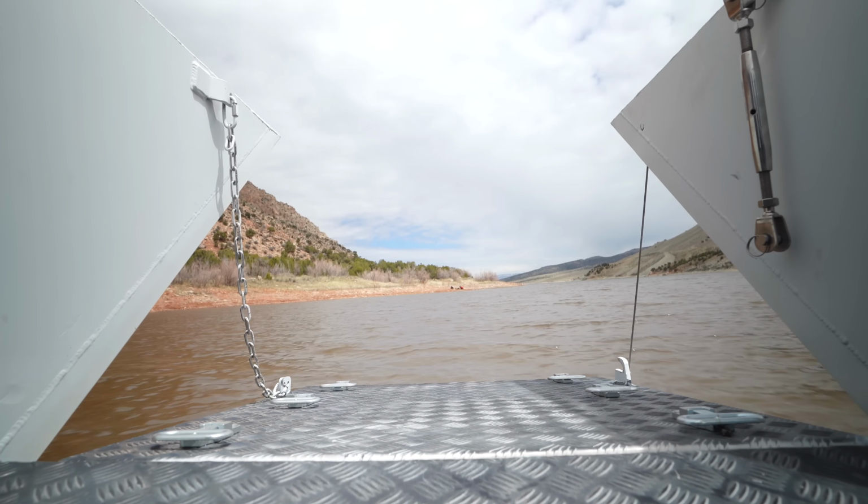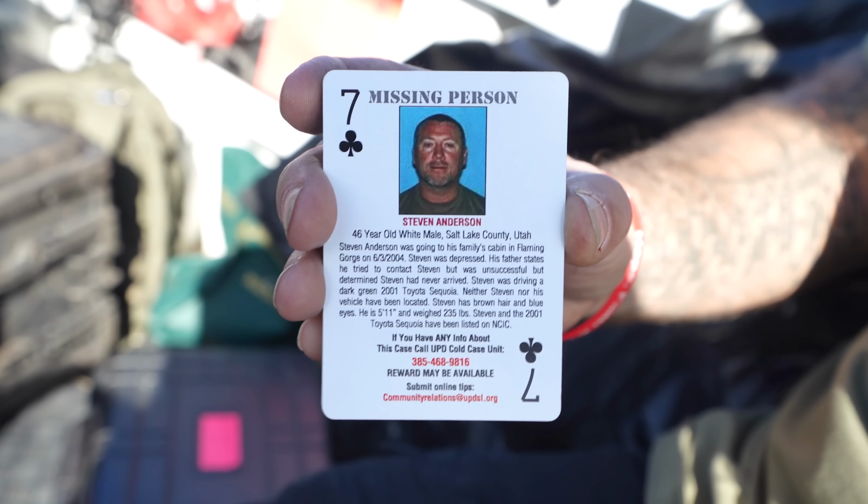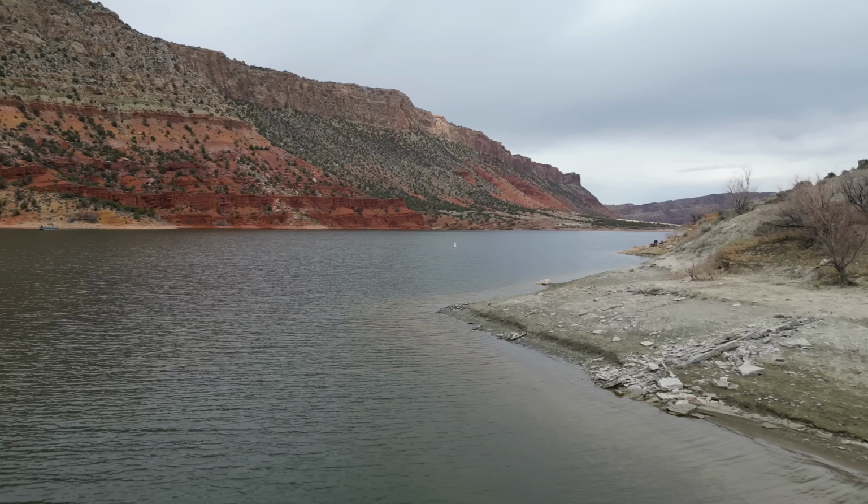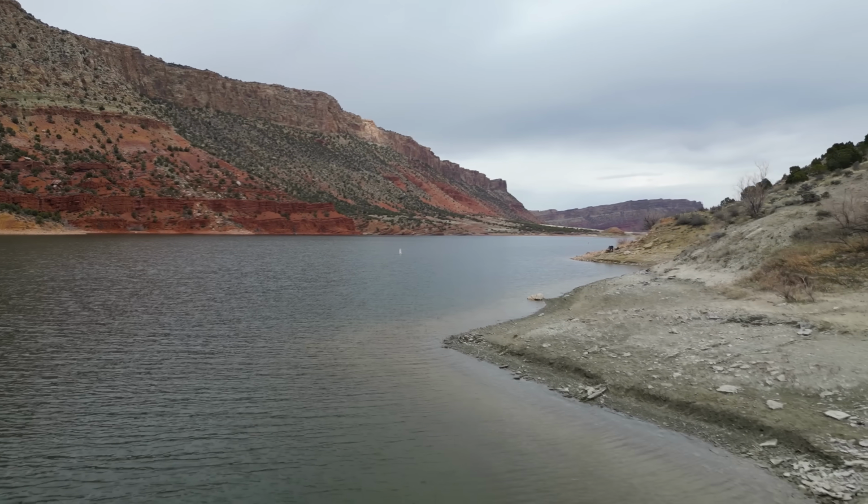Today we're looking for a man who went missing in June of 2004. His name is Stephen Willard Anderson, and this was his last known destination. He was going through some hard times in life, and he came up to their family cabin in Flaming Gorge to take a load off, and the family never heard from him again. That's a family's worst nightmare, to lose someone and not have any answers.